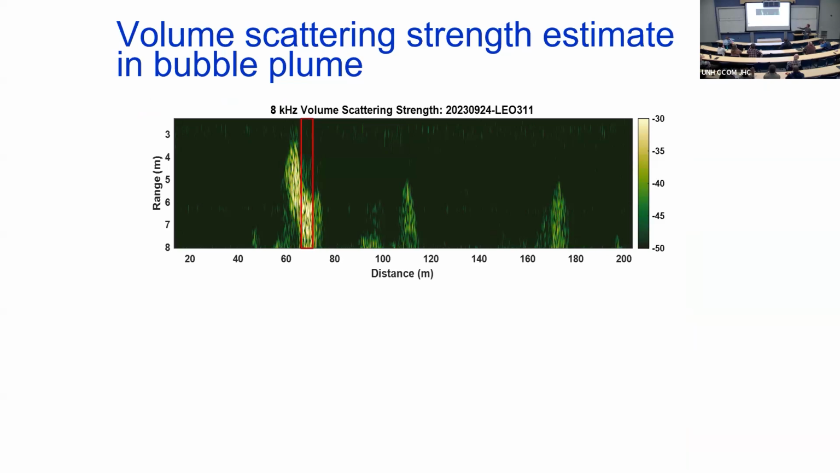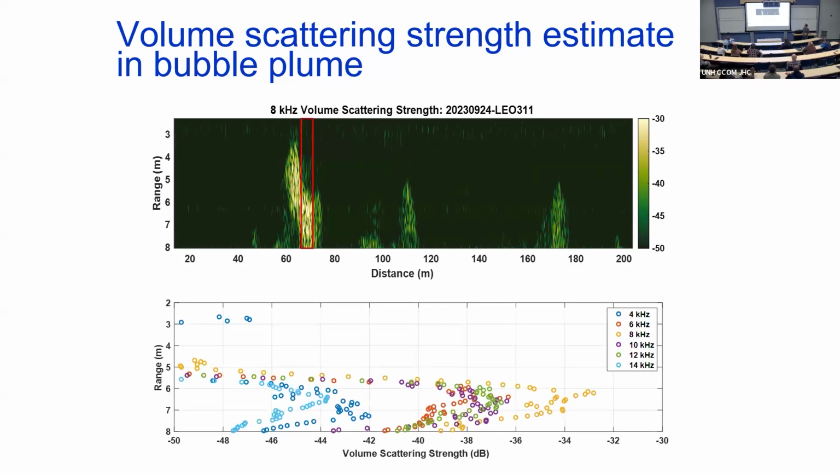I'm going to talk about some data here in this red box in a second. So you're going to see no data, no data, no data. You hit the plume, you're going to see data. So that's shown here. This is 8 kilohertz. And if you look at this gold symbol, that's this guy. That's the strongest. The way to read this is range. Again, this same range, no data, no data, no data. You hit the plume, and I get volume scattering strength.